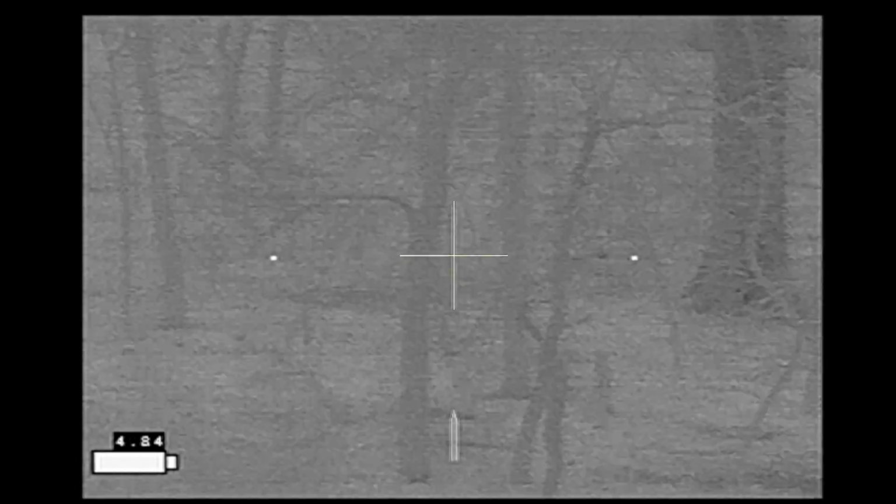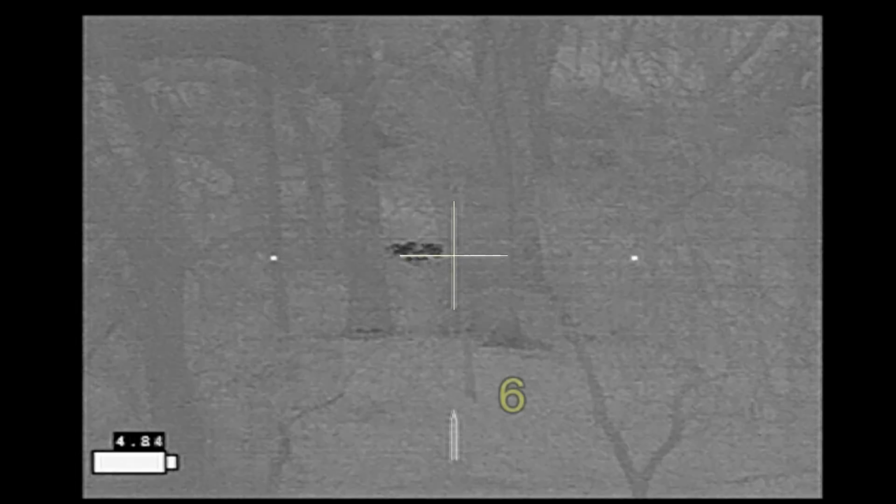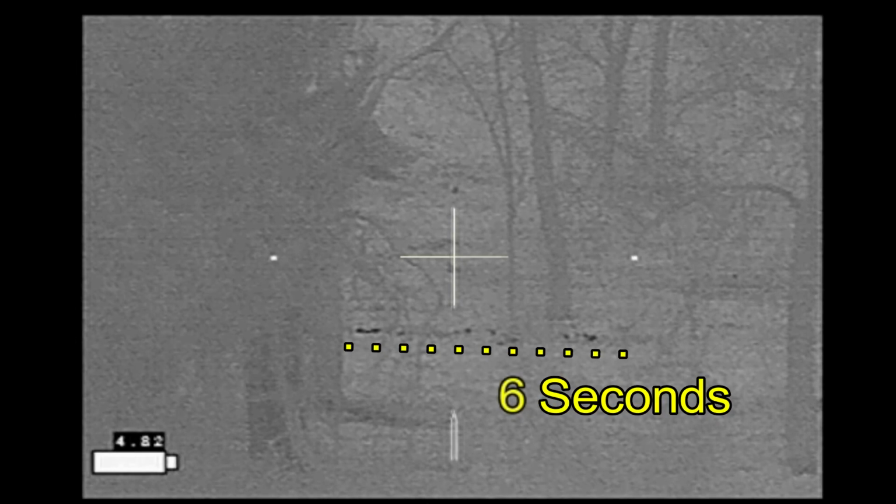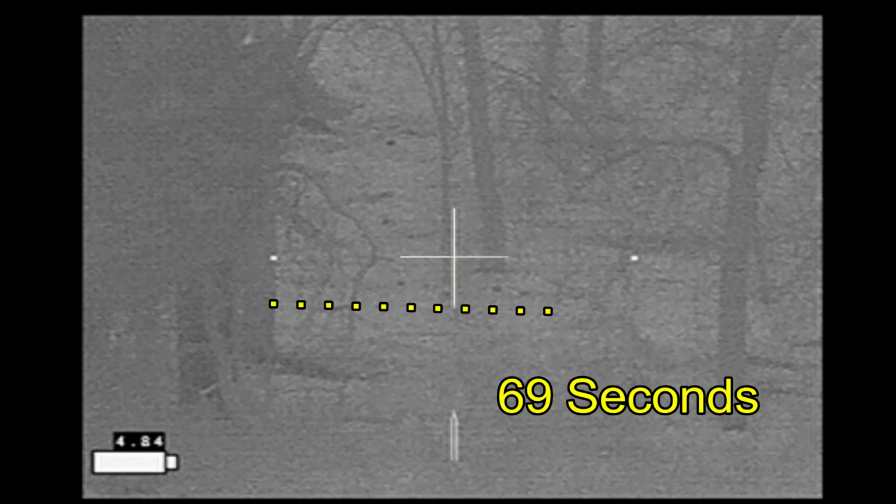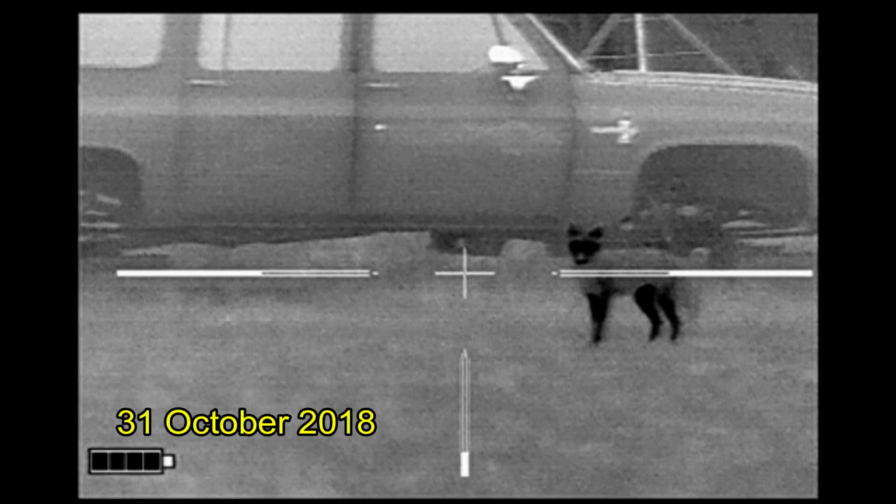So just that quickly the blood trail disappeared. It didn't disappear completely, but it is largely gone. This is a picture taken at 6 seconds just after the hog was shot. And that's at 69 seconds, and the blood trail is nearly completely gone. I used this video back in the day to show how quickly the blood can disappear.